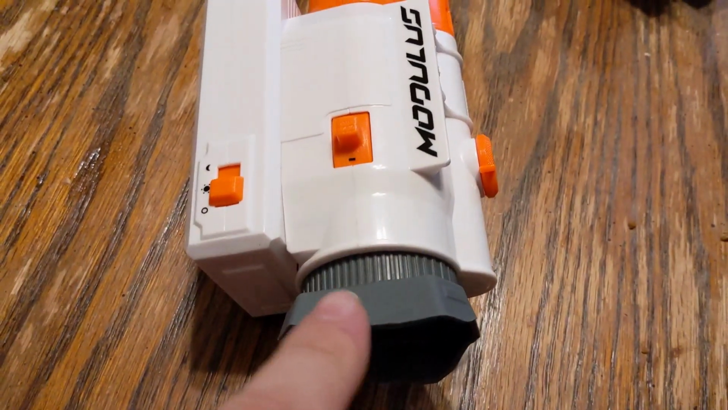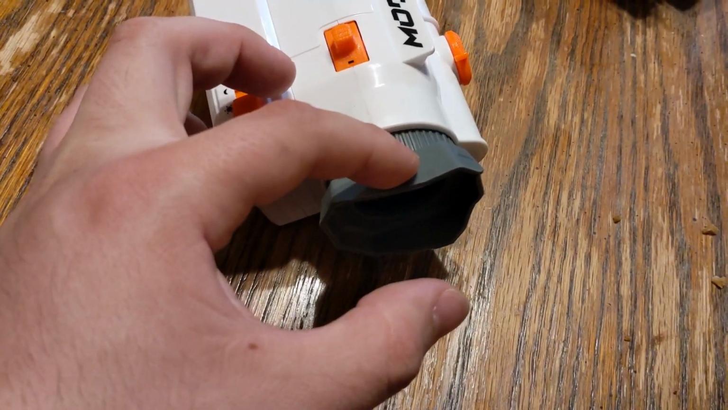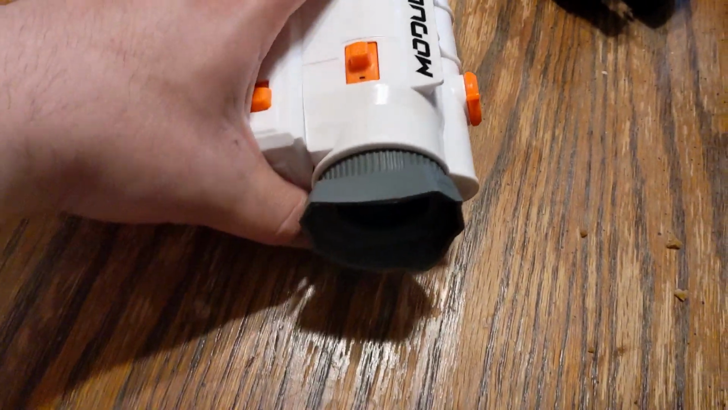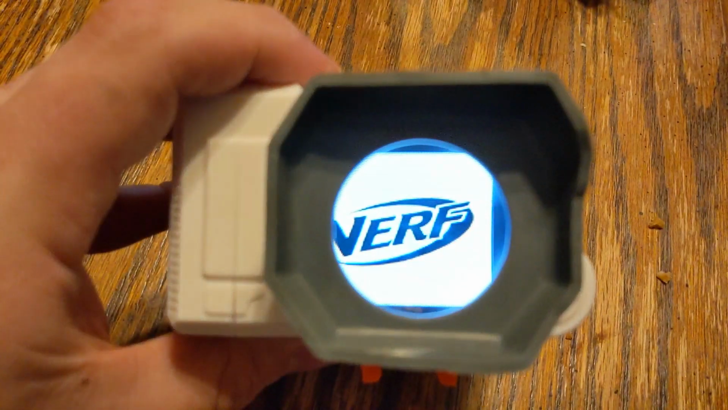And I've cut this eye cup because it just stuck out like to here, which was insane. Just so you can get a little closer to the viewfinder, which is kind of small. So let's turn that on. Here we go.